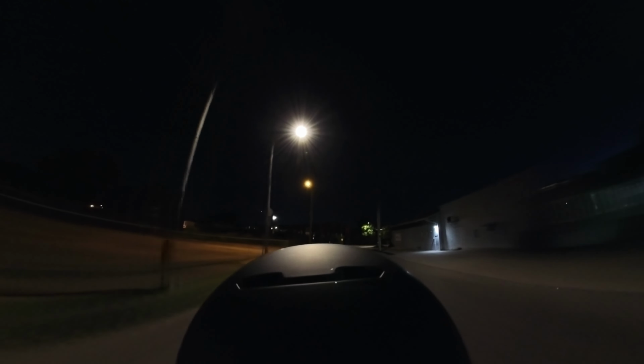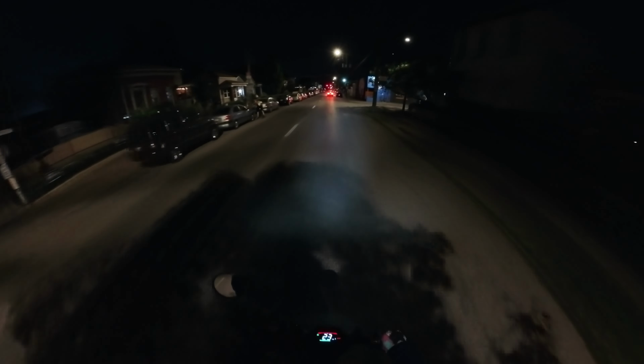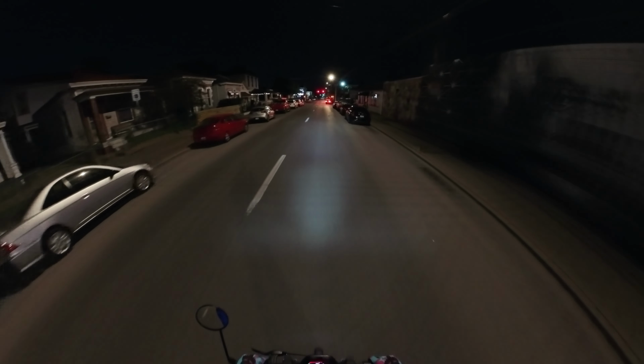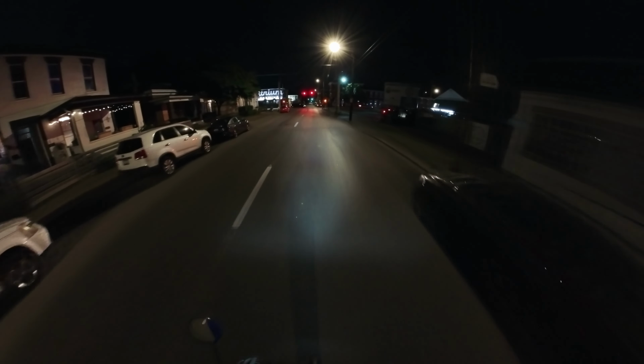People get rather impatient. It's a combination of people getting impatient and also being very indecisive. And these roads are quite bumpy.